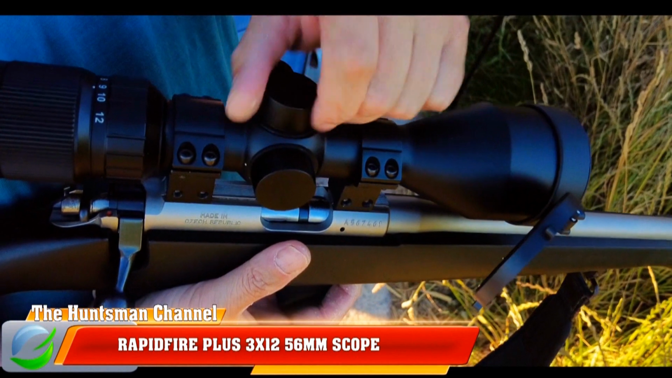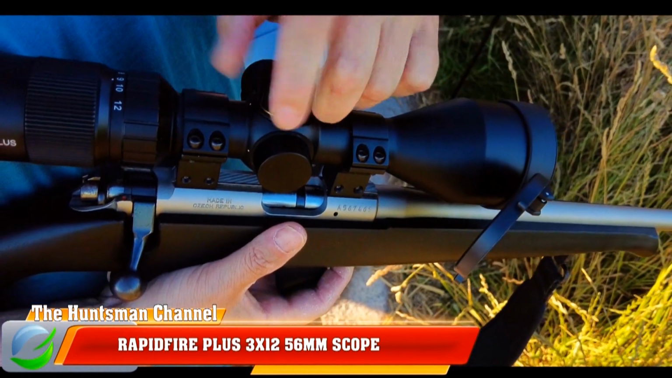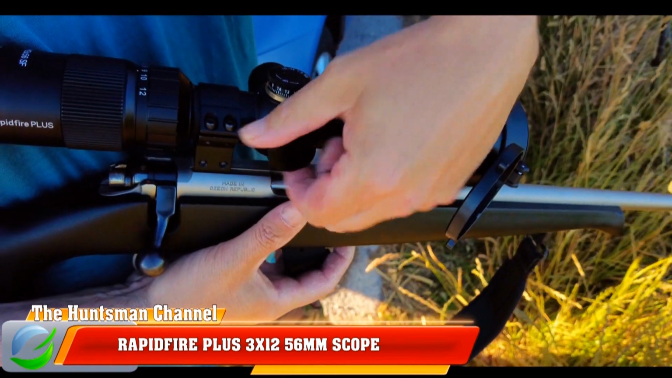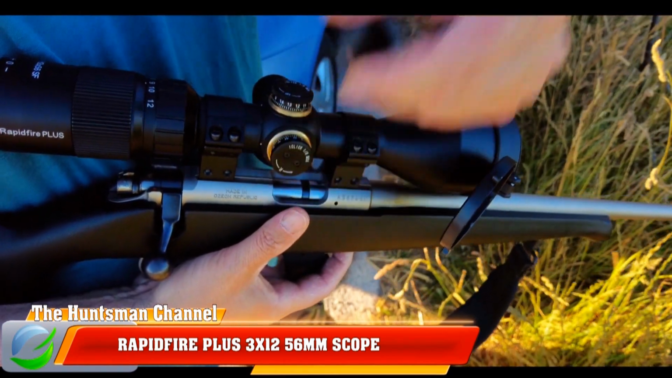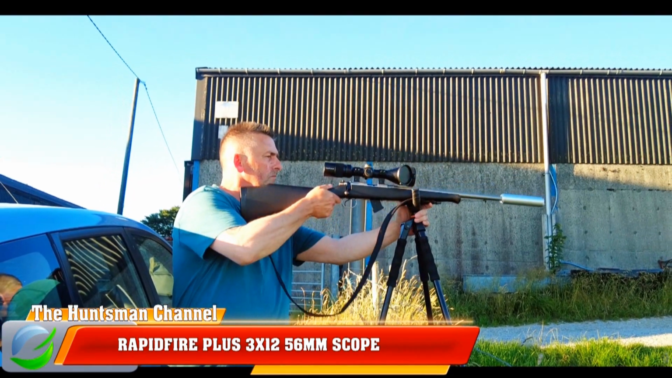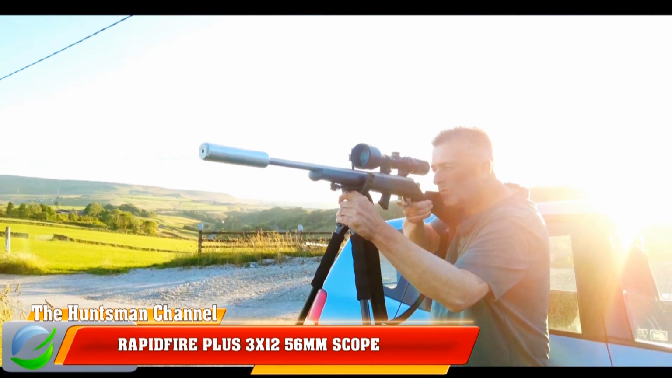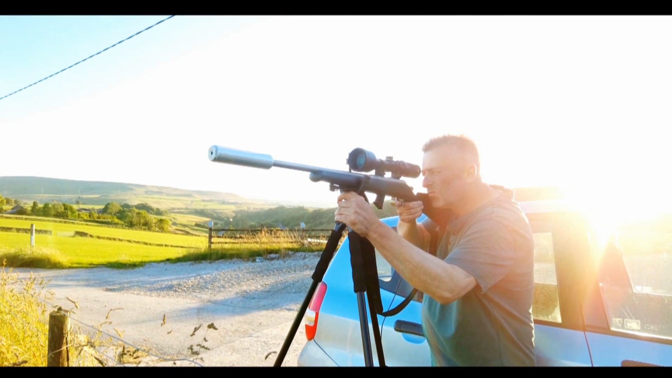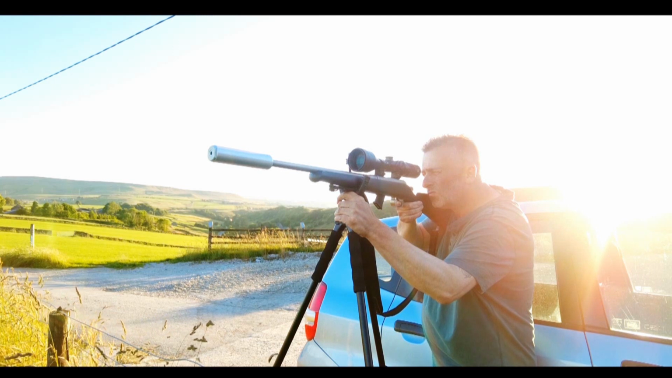So the Rapidfire Plus scope is a 3 to 12 magnification. Now I usually set it at around 6 or 7 magnification. And I do prefer a wide field of view over magnification, if I'm honest, especially aiming out to 60 yards. I don't really need big magnification for that.